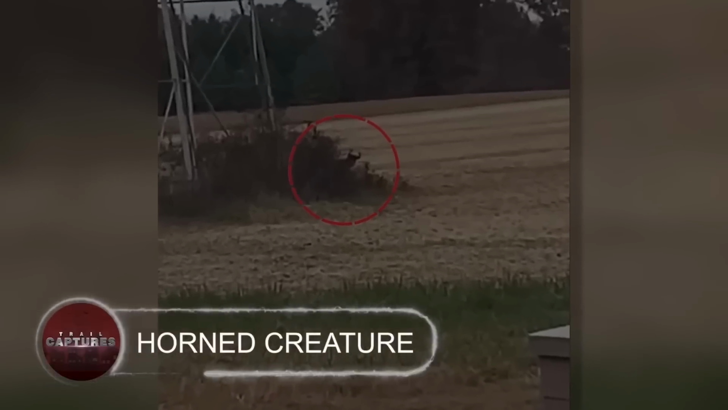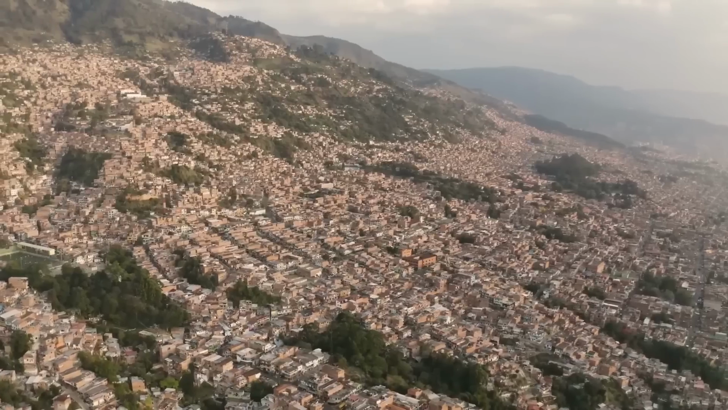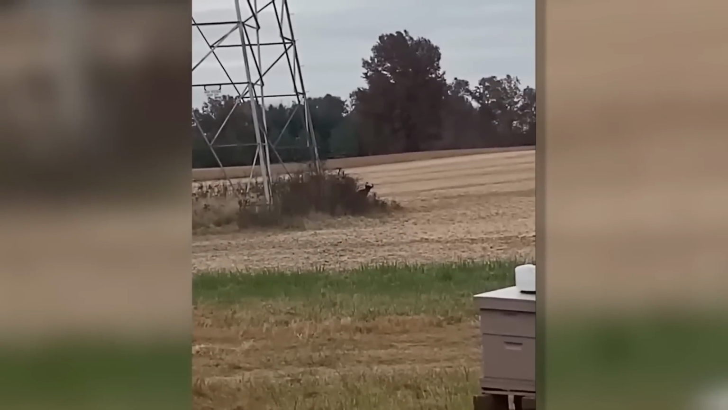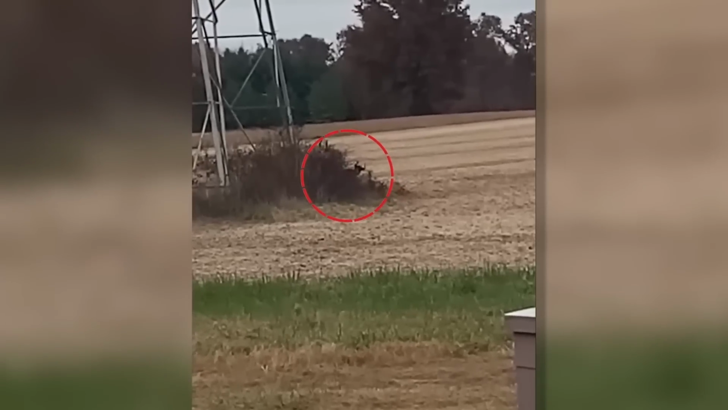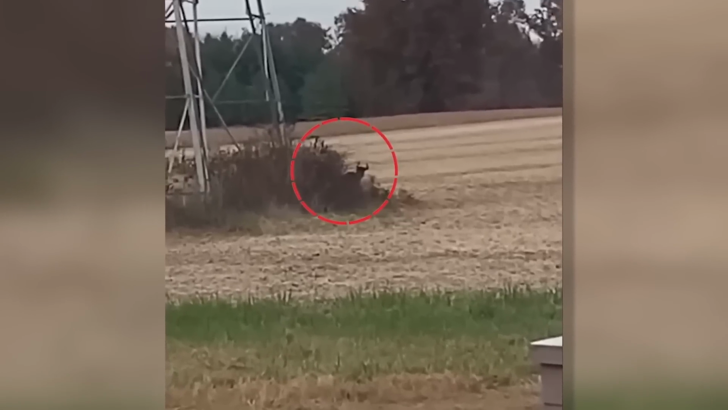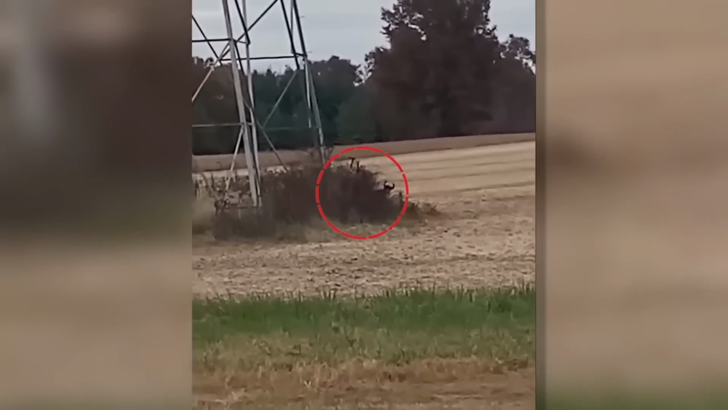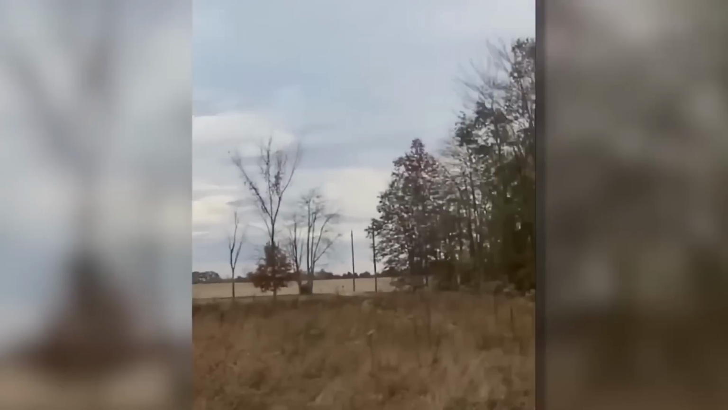Horned creature. Sneaking out from a prickly bush, the creature was caught in Colombia by a farmer who was looking out for bees in the field. The animal had a black color and 2 horns over its head, which added to its peculiar looks. Sitting under a power pole, it was looking directly at the cameraman, giving the vibes that it would attack the man any moment. But scared of the creepy cryptid, the man did not dare go near it, and the horned beast, staying out for a few minutes, went behind the bushes and disappeared, as if it had never been there.